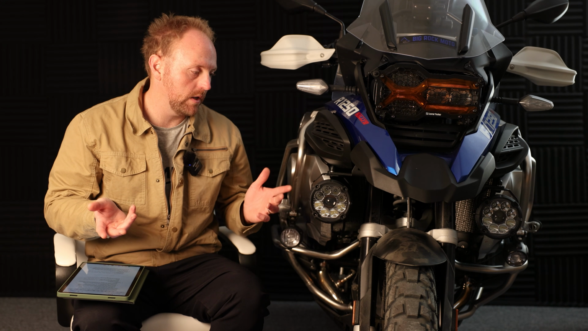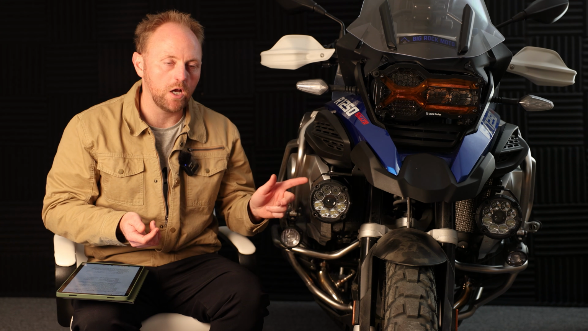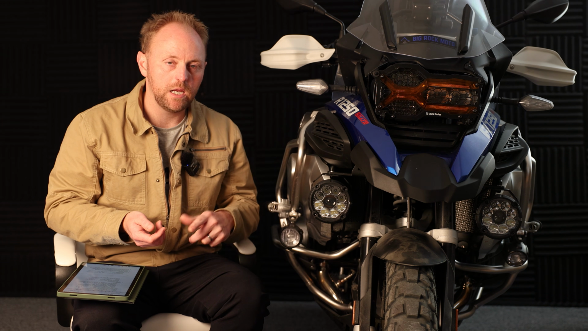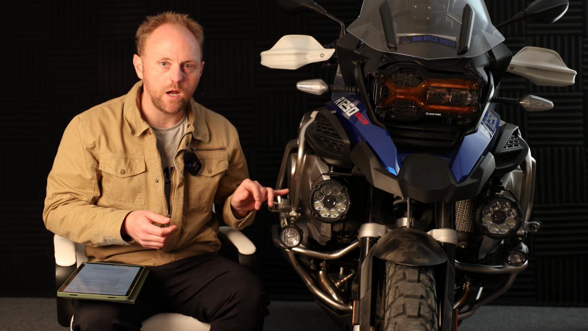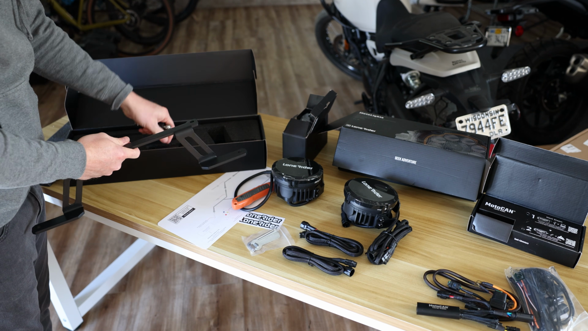Also, there's multiple mounting options available on their website, so you could actually get any sort of light mount you wanted, really, and probably use these, but Lone Rider has mounting kits for the undernose mount like I've got here on the 1250 GSA. They make kits that use some of the factory options or crash bars. You get the point. You can do a lot of different mounting options with these lights.